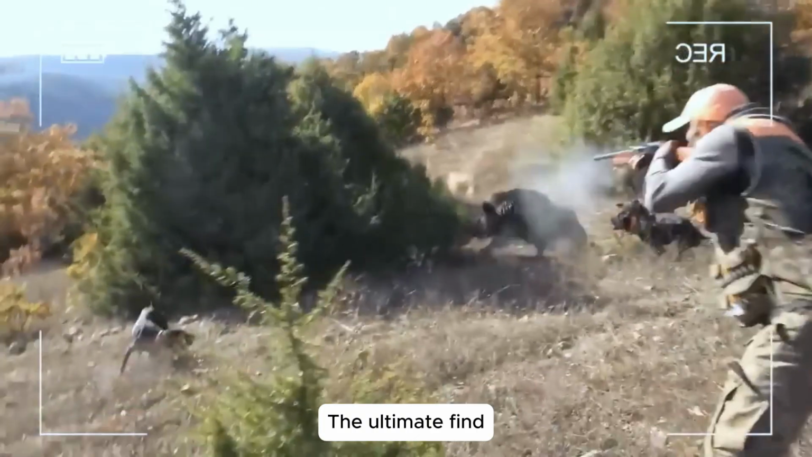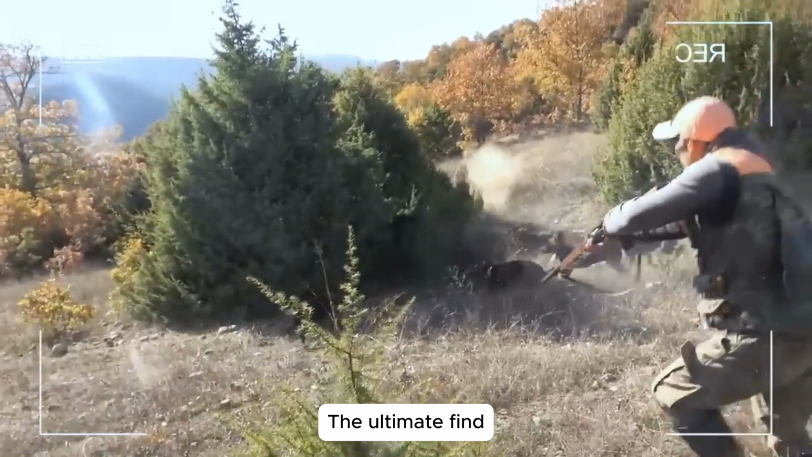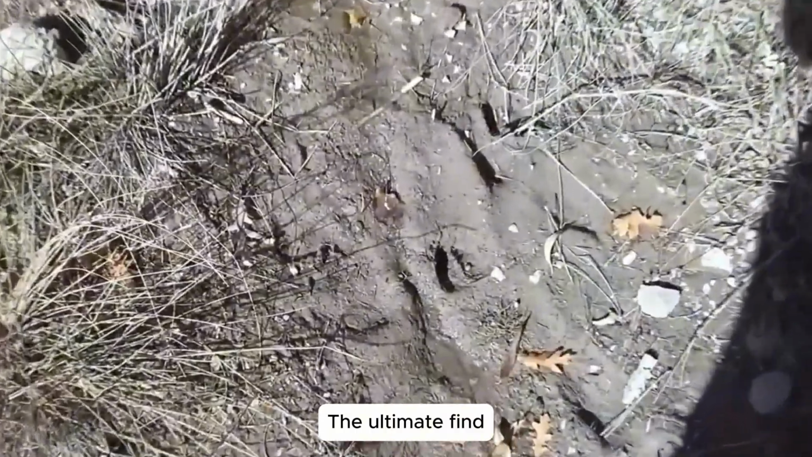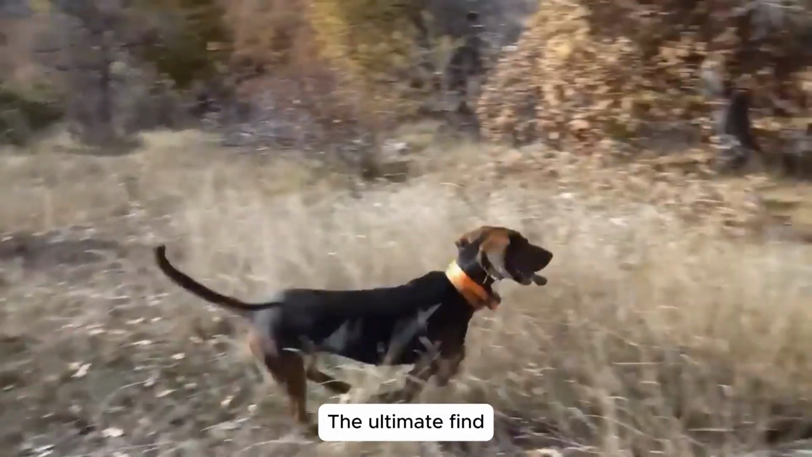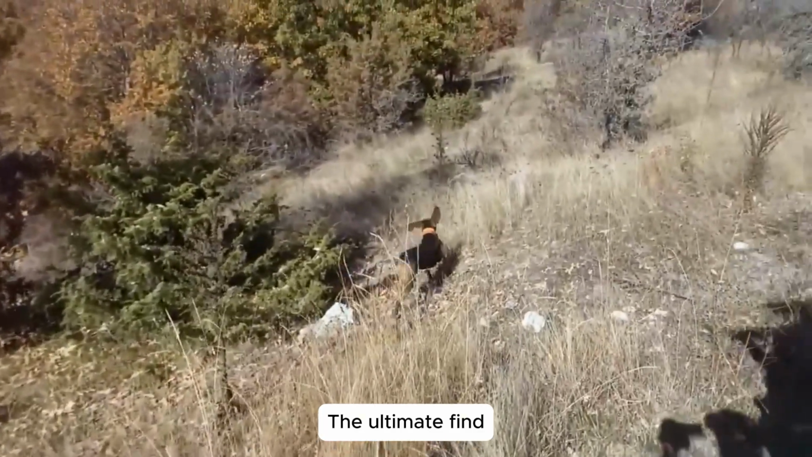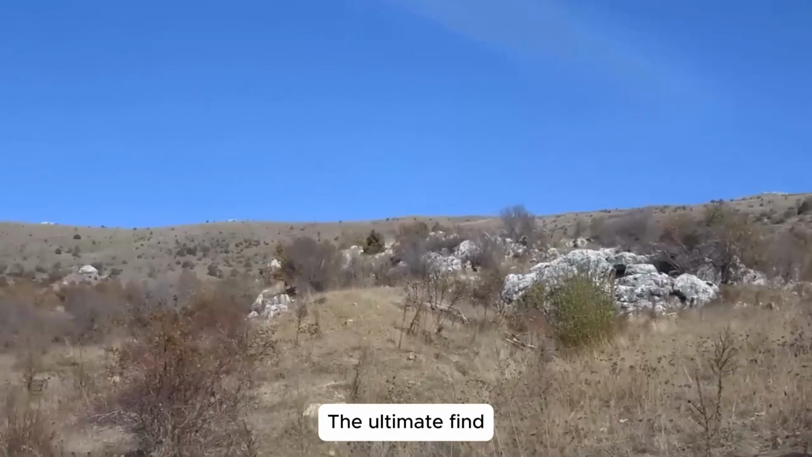Not far away, Jack's loyal hunting dogs picked up another scent. Their barks echoed through the frozen woods as they surrounded a hidden boar, blocking every escape route. At Jack's signal, our team moved quickly to support.